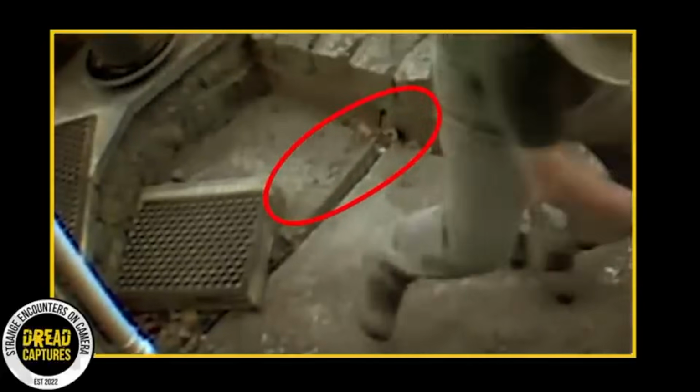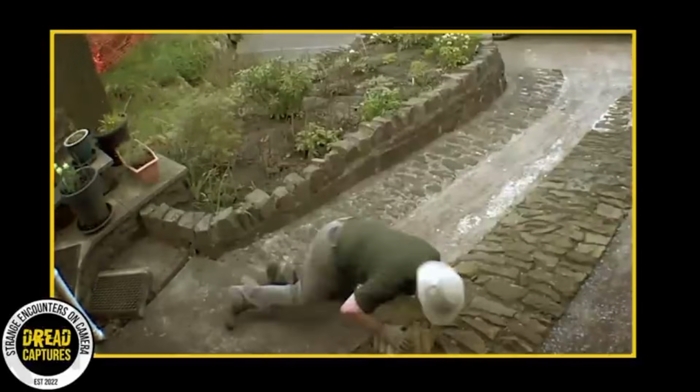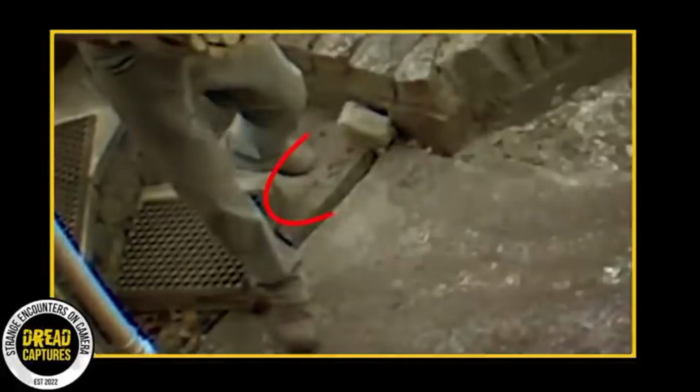Many viewers have put forth theories to explain the mysterious movement of the rock. Some suggest it might have been caused by a string attached to Roger's shoe, pulling the rock out from under him. However, this theory was promptly refuted by the person who uploaded the video. Another theory that has gained traction is a more supernatural one.